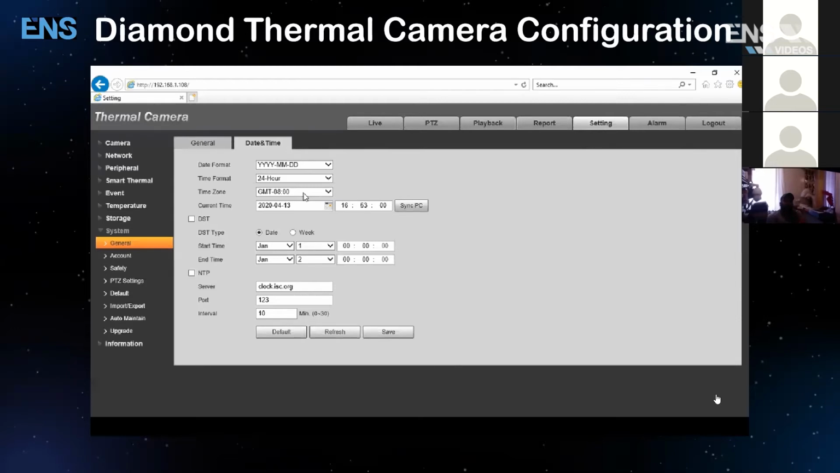And you want to click Sync IPC. In other words, sync the camera time with the computer time. The reason why you want to do that is not just to ensure the accuracy of the time, but also allows the temperature to be displayed over the person as they're walking into the camera view.